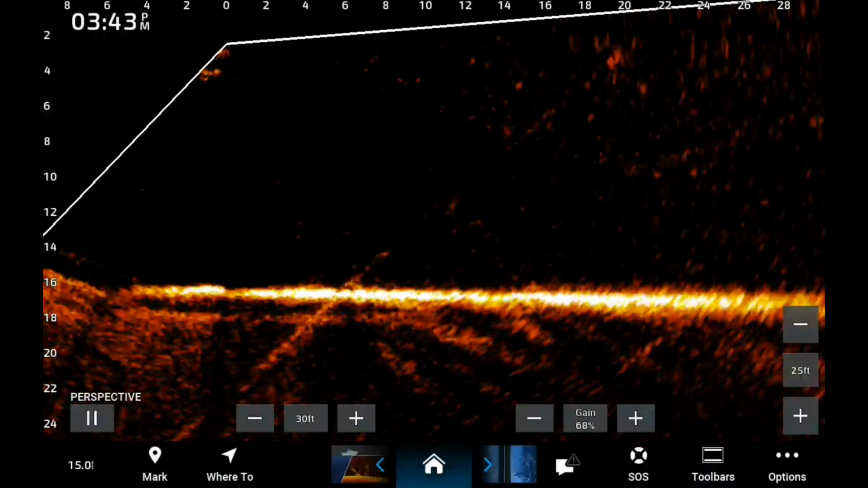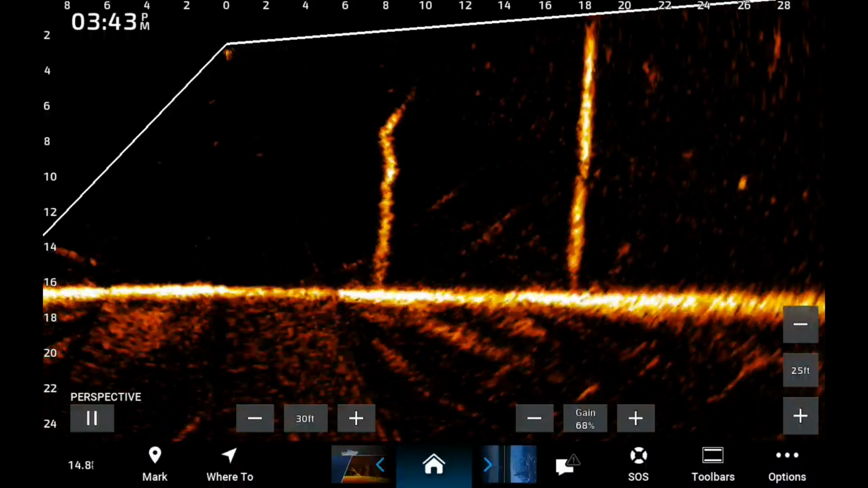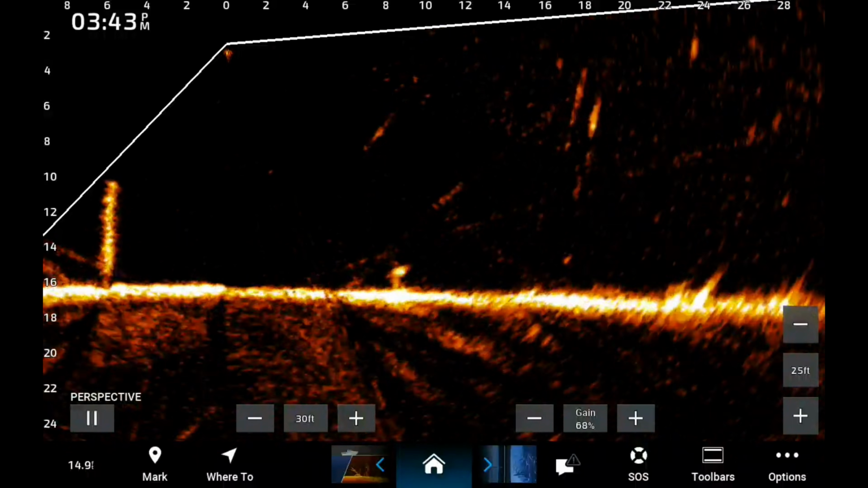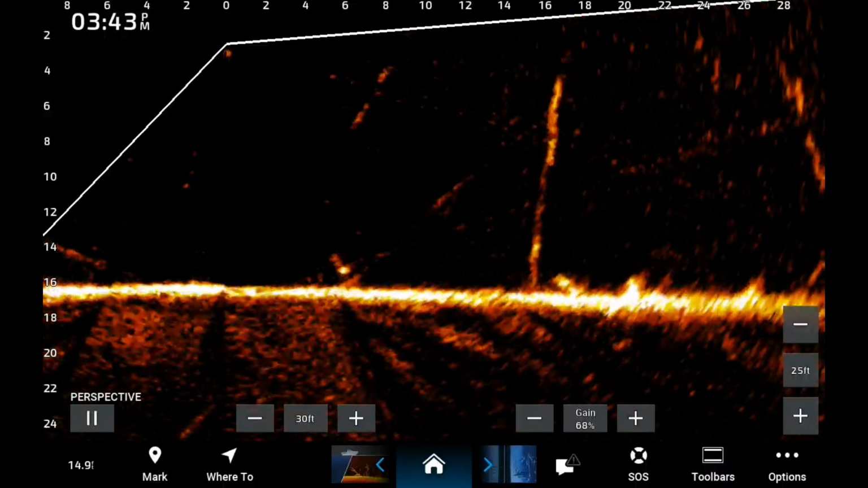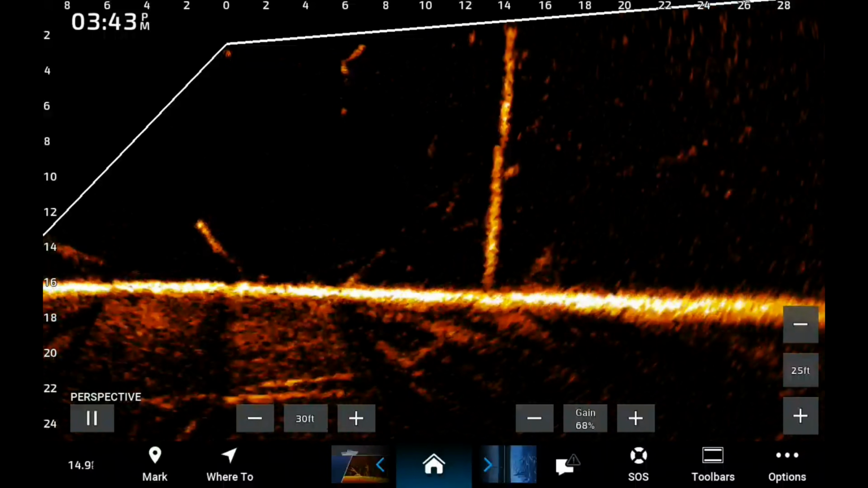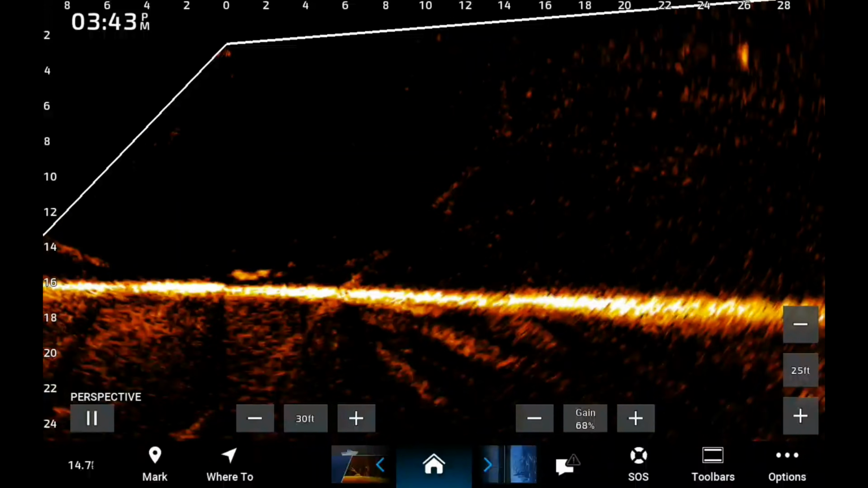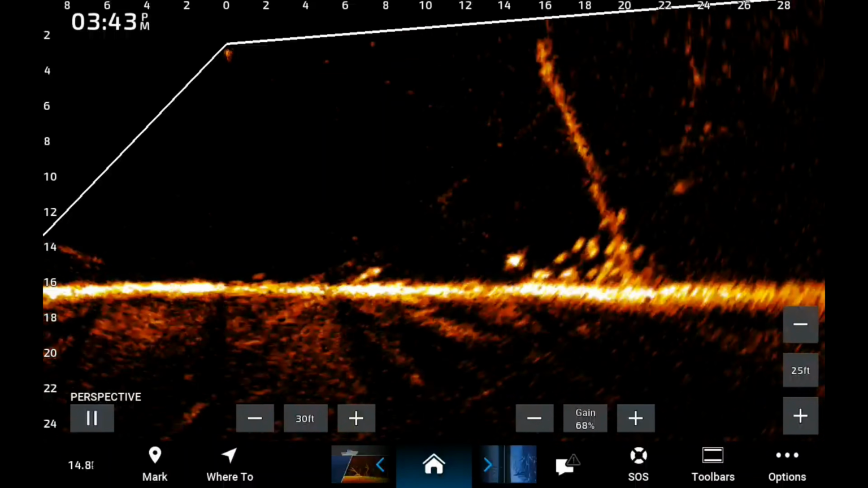I think there's a long-term problem in there, but I use the heading sensor off of my Garmin Force. That's what I use. It allows me to use the heading sensor, and to me, it's more accurate than what's inside the transducer. But what I want to cover is my first time on the water. This was my first experience with the latest update.